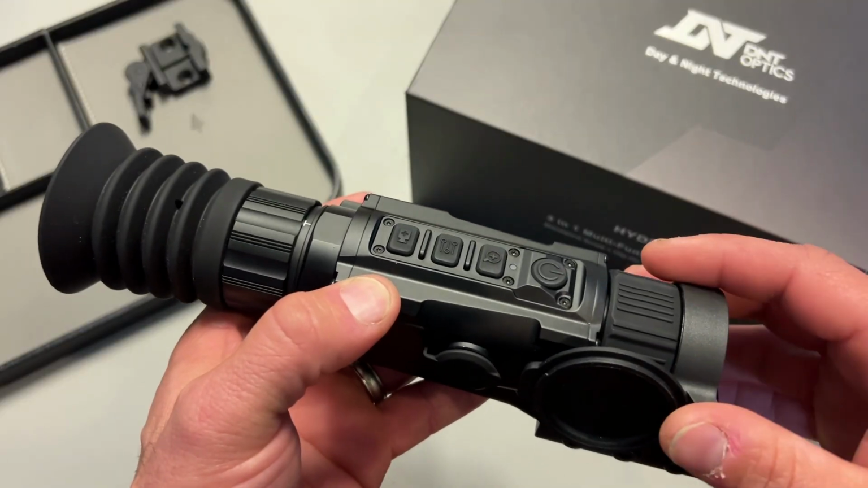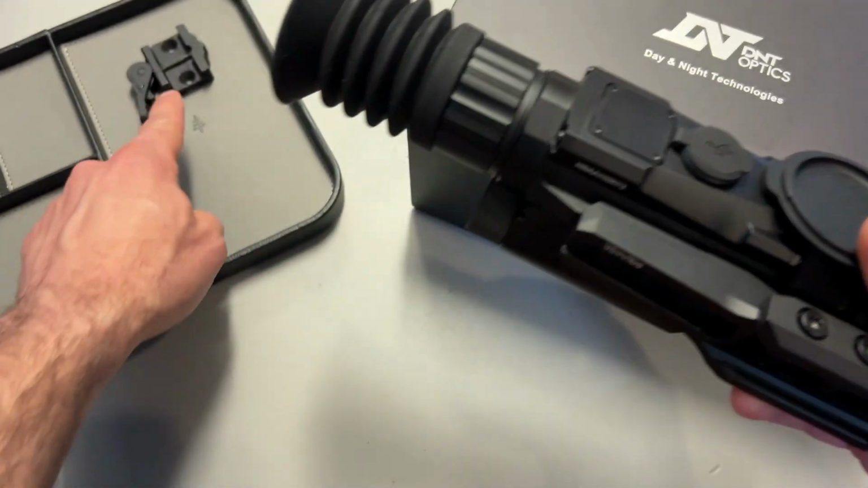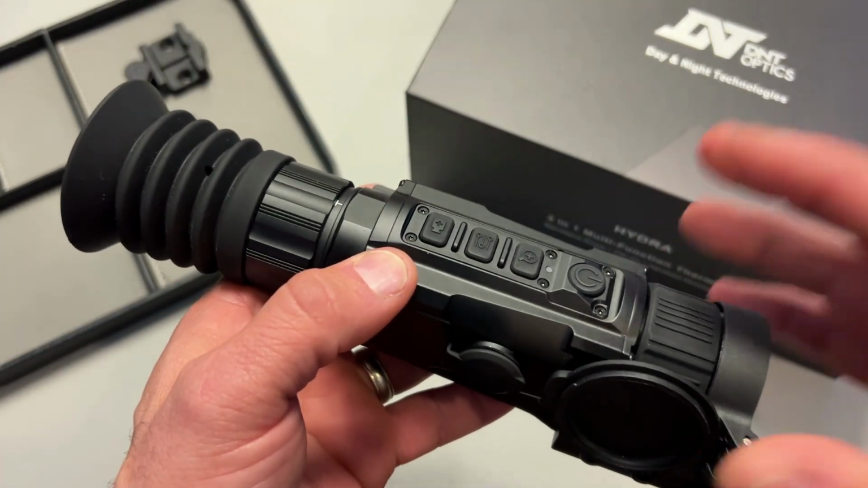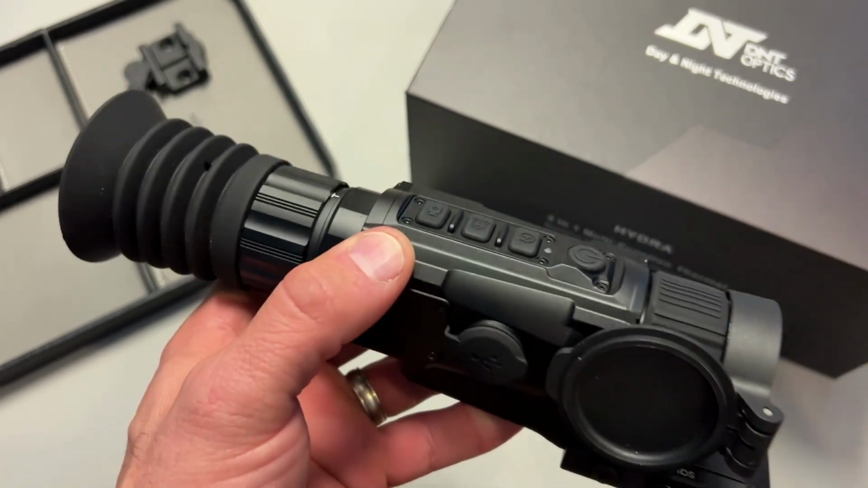Or you can utilize this as a clip-on and turn all of the reticle settings off and utilize some type of clip-on mount to throw it in front of an LPV over red dot, and you'll be good to go in all three scenarios without really sacrificing anything in any of those categories.